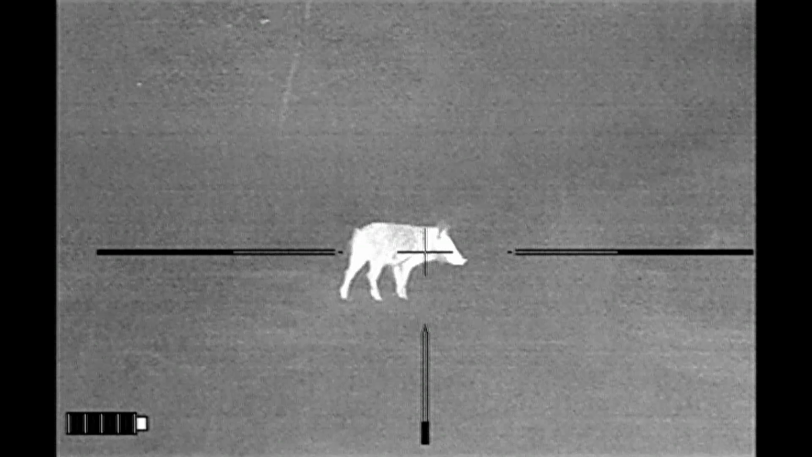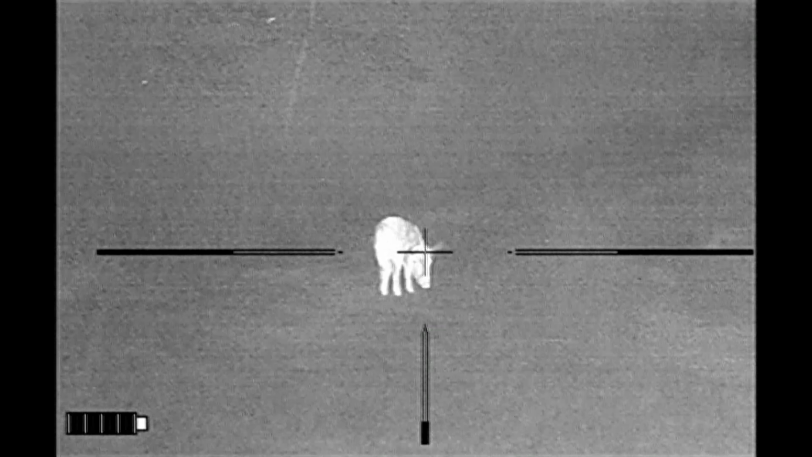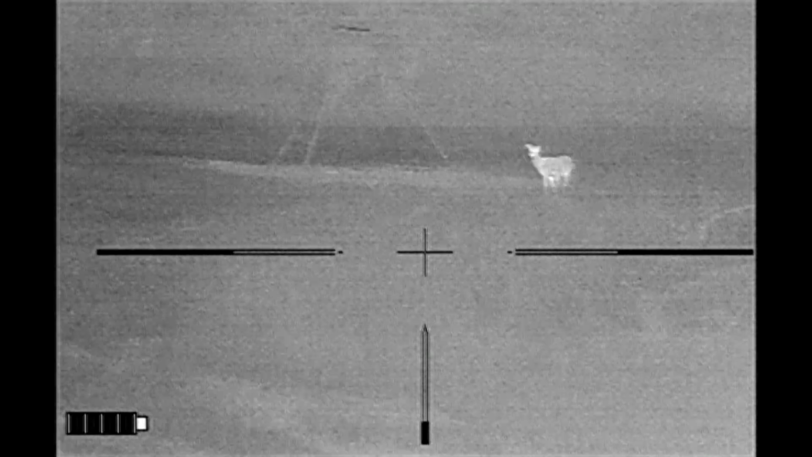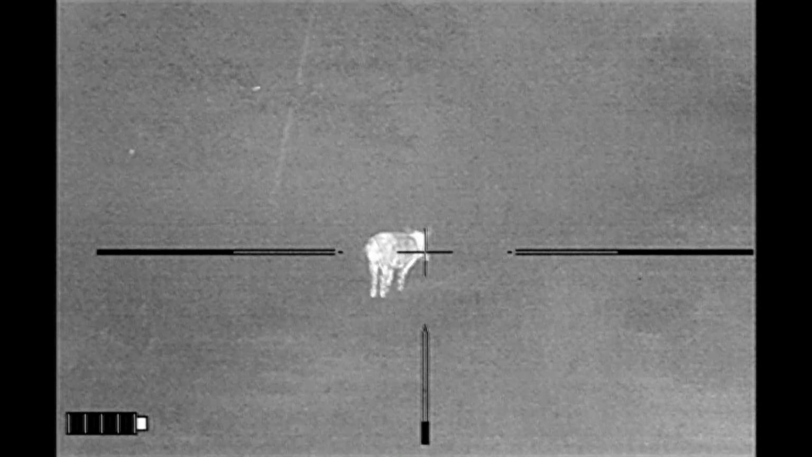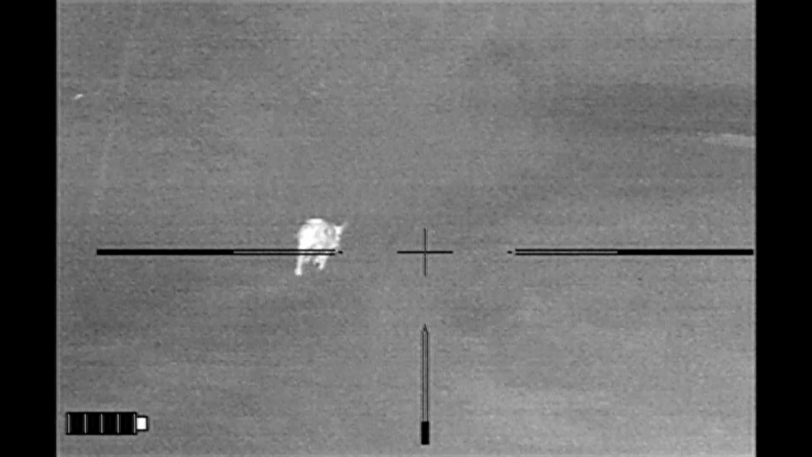Of course, I could take him at any point. And in the past, I probably would have shot him already, being afraid that something would spook him and he would take off into the brush just off to the left and I would lose him. But I decided to wait and see what developed.